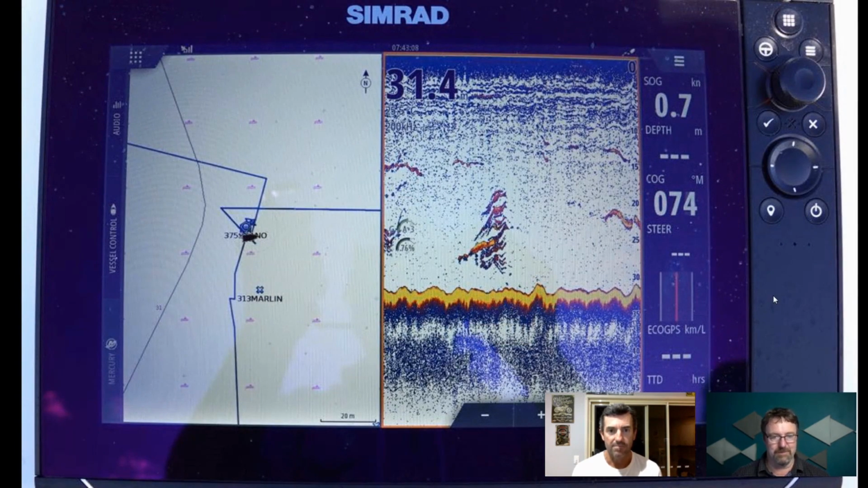Another screenshot. Right. So this one is a typical Spanish mackerel attack.